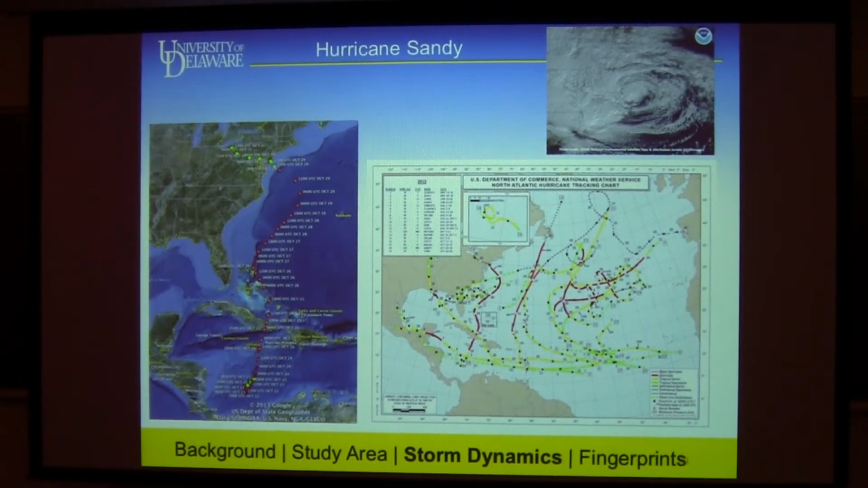It also gave us pause for concern in Delaware because we were worried about it passing right over us, or particularly to the south, which would have put the northeast section of the storm onto us. And we lucked out in that regard. It passed over Brigantine and Atlantic City, and that's why central New Jersey got hit so much harder than Delaware did.